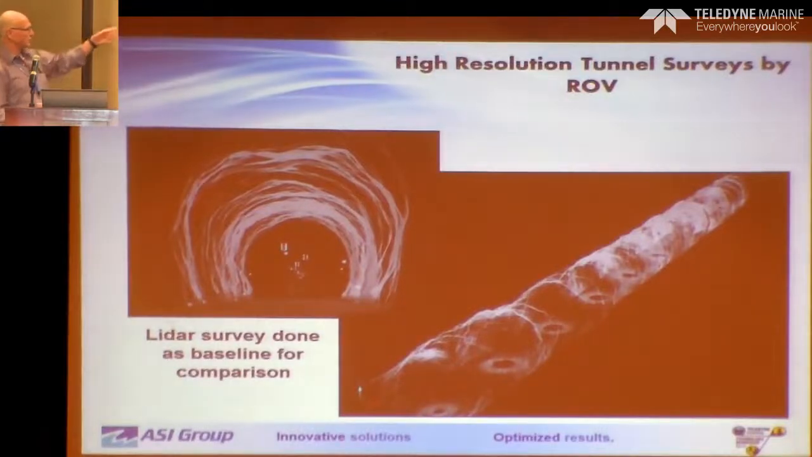The client had a tunnel that had collapsed, they did a complete repair, and did a LiDAR survey. Instead of having to dewater all the time, they wanted to be able to have an ROV go in, so they would maybe shut down for short periods of time, go in and basically replicate a LiDAR scan, but done underwater. So we said, sure, no problem.